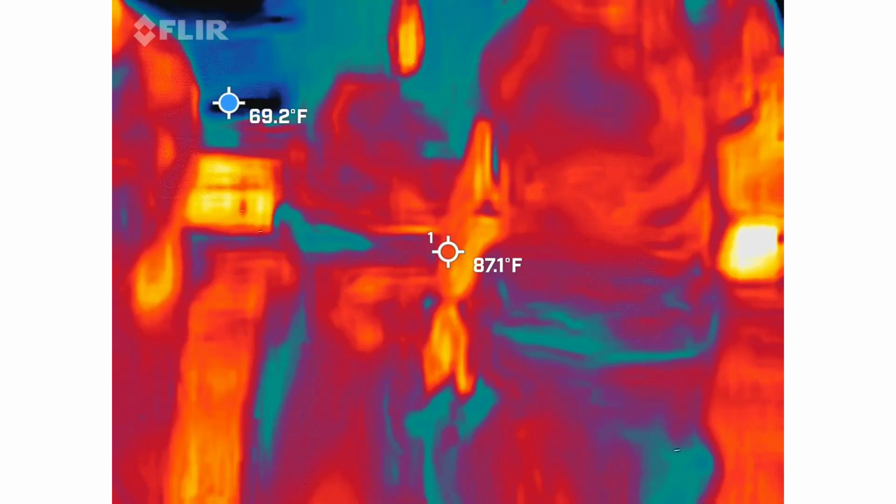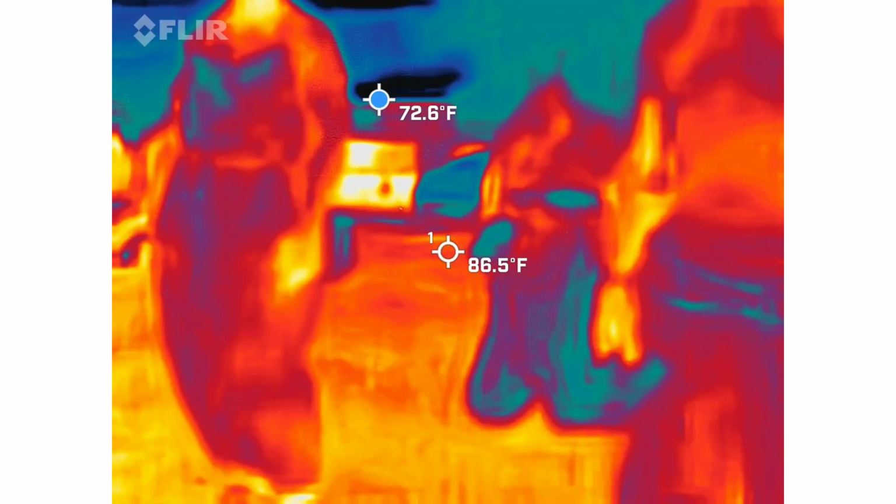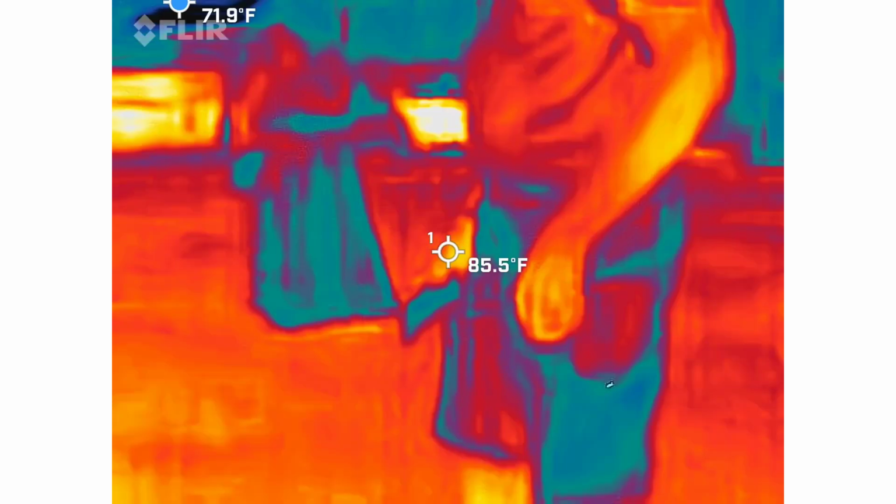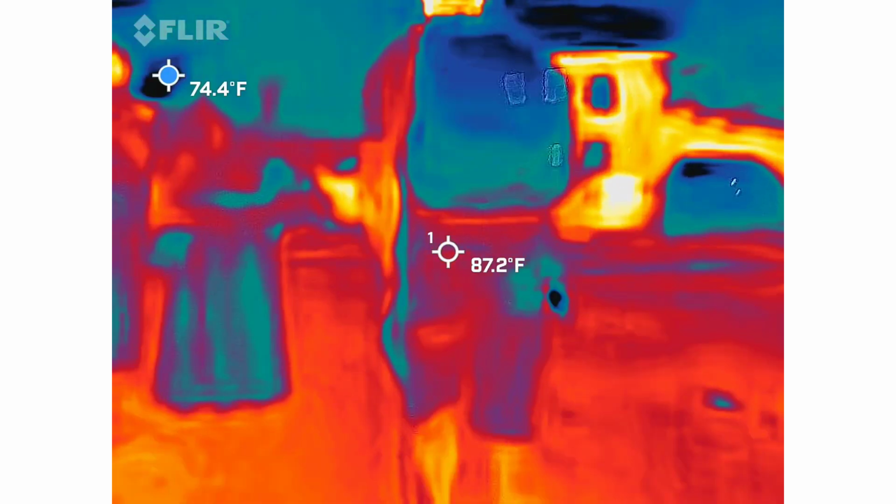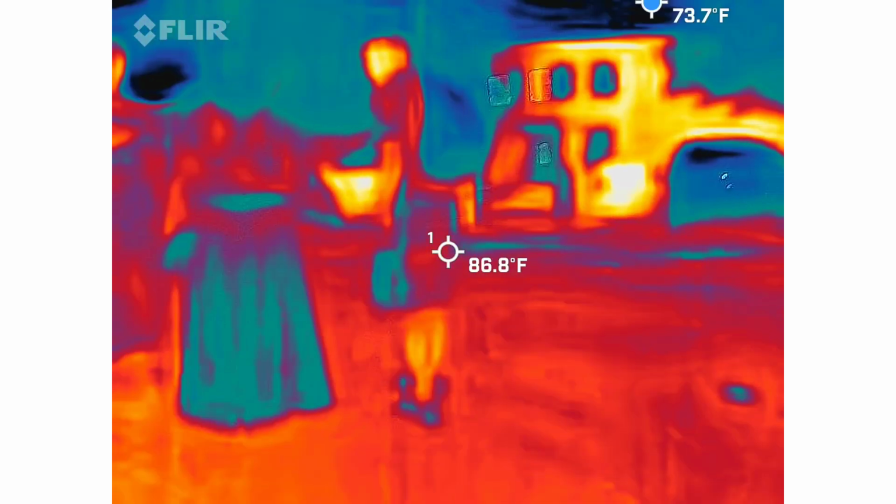That actually sounded like a car beep, didn't it? No, it's music or something. Yeah, it did. Didn't it? You heard that too. I did hear it, yeah. Seriously.